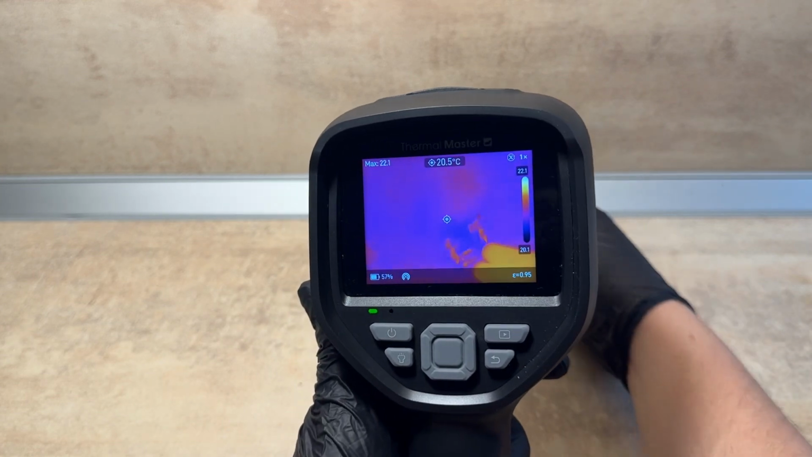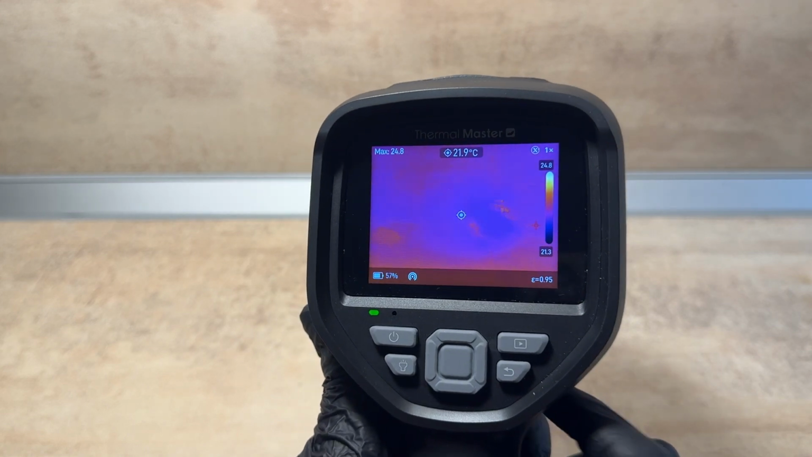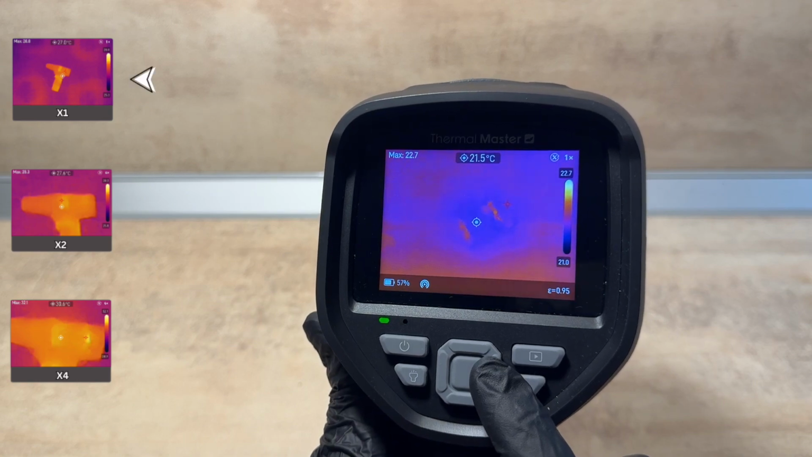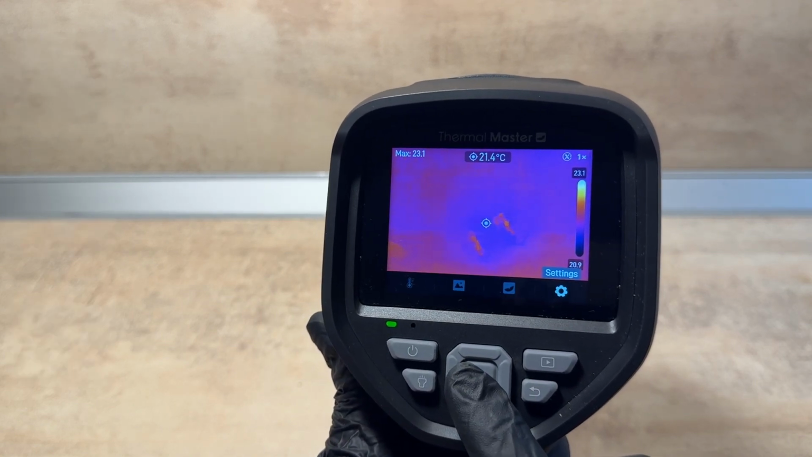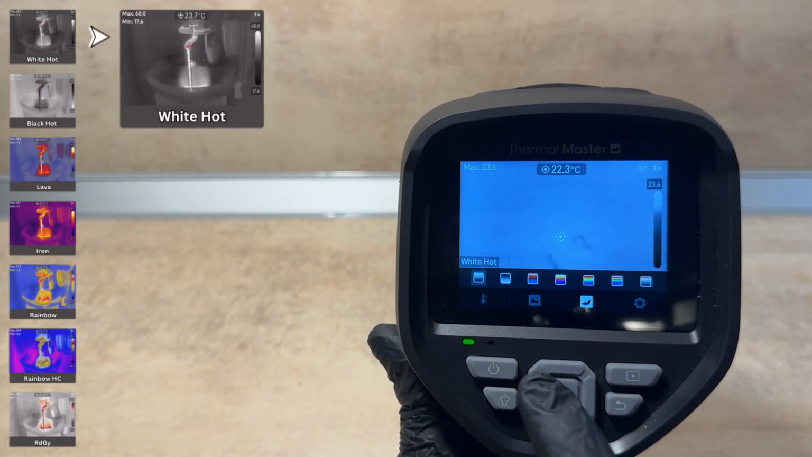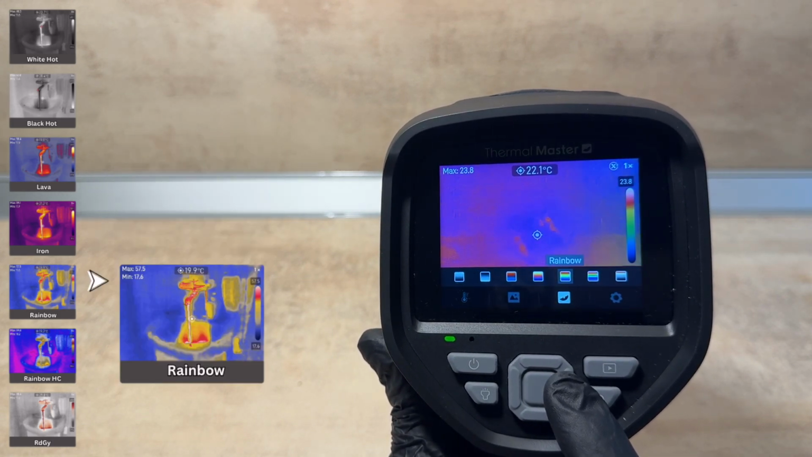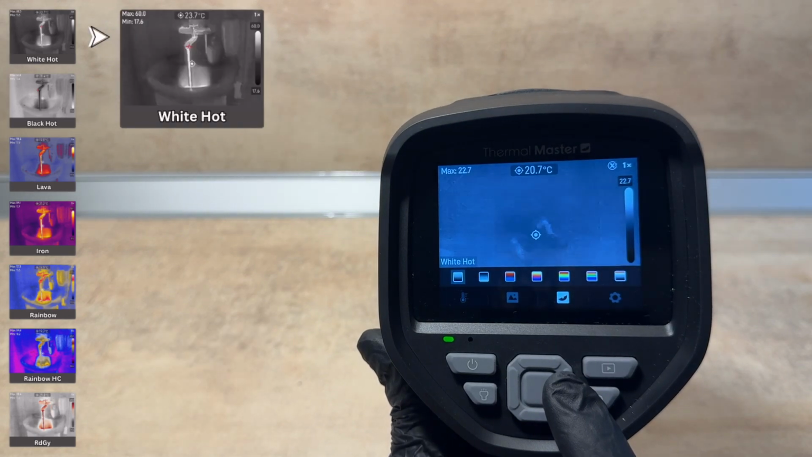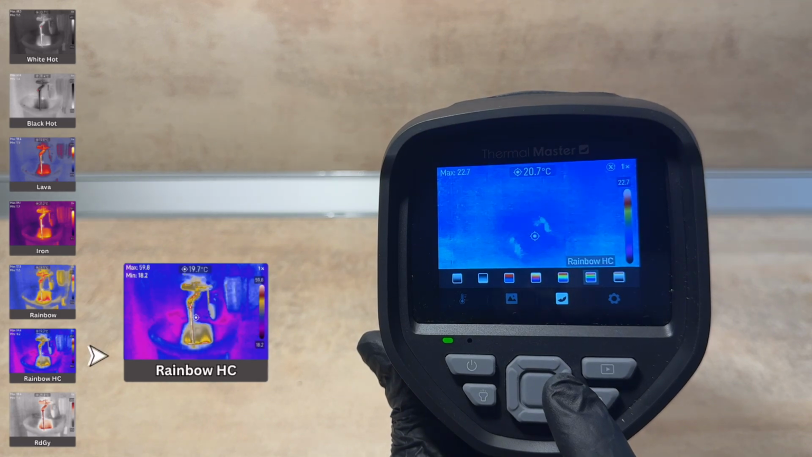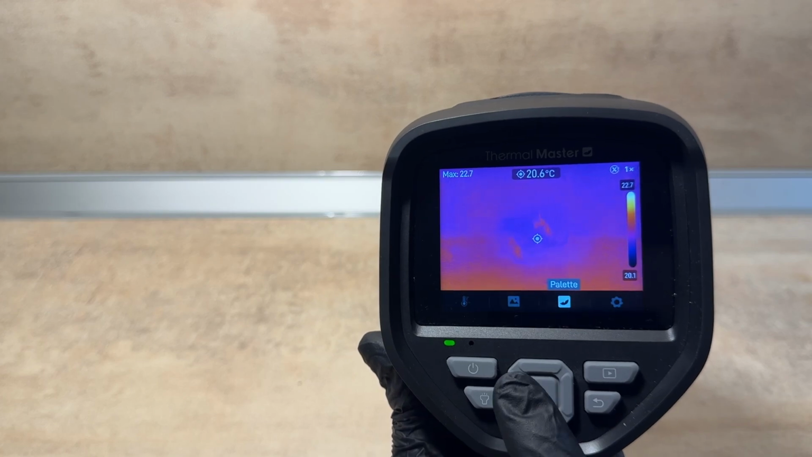So far, so good. I'm really enjoying this $300 thermal camera because it genuinely feels like Thermal Master has put a lot of thought and effort into the design and functionality of it. The control layout is simple and intuitive. The D-pad lets you navigate menus, adjust zoom, and tweak pretty much everything you might need without any hassle. I mentioned the color palettes earlier, and on the THOR002 you get 7 different ones to choose from. The THOR001 actually has 9 in total, so a bit more variety there. But that one is intended for use on small electronics, whereas this version is the general purpose one.